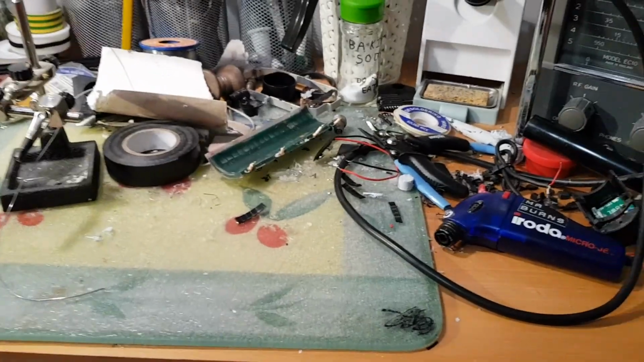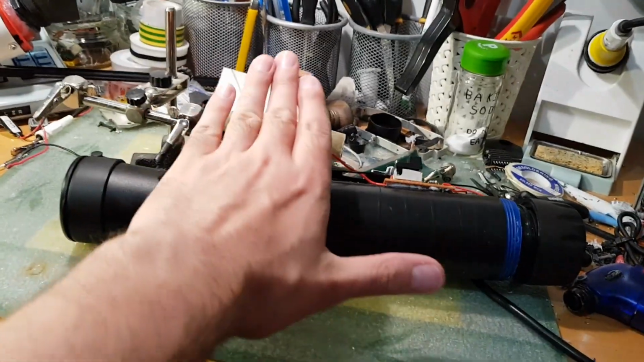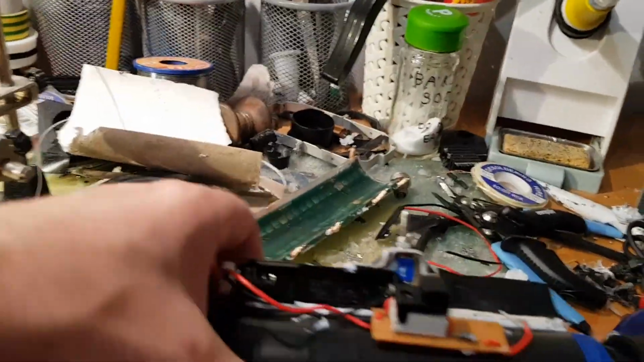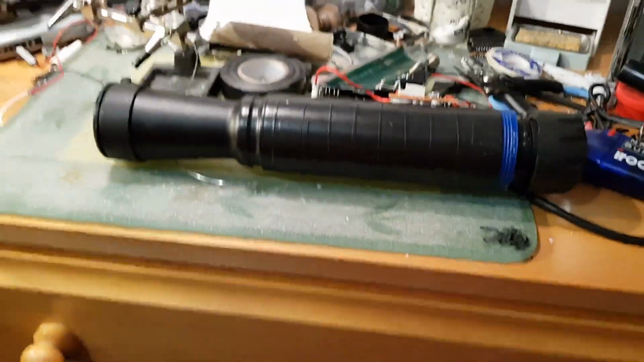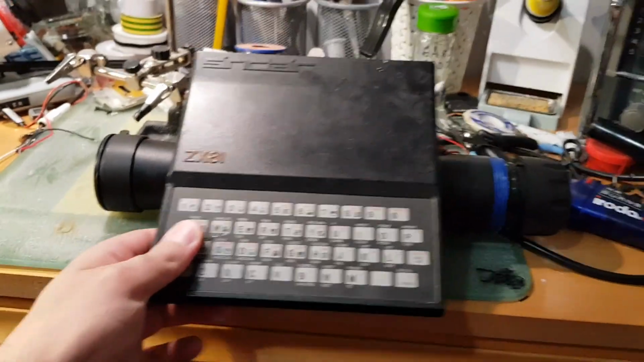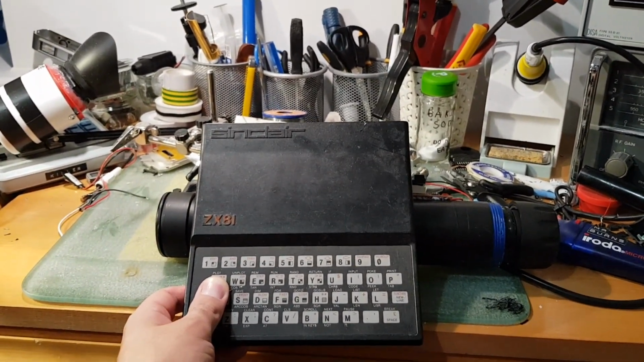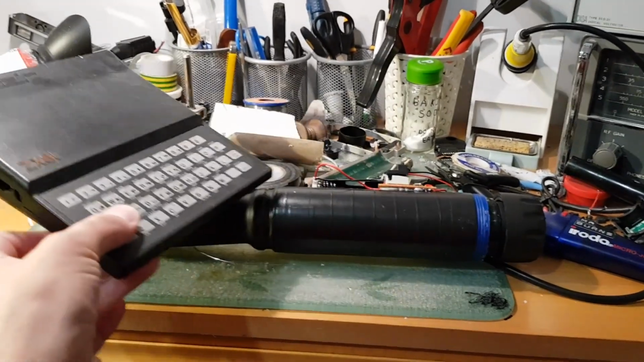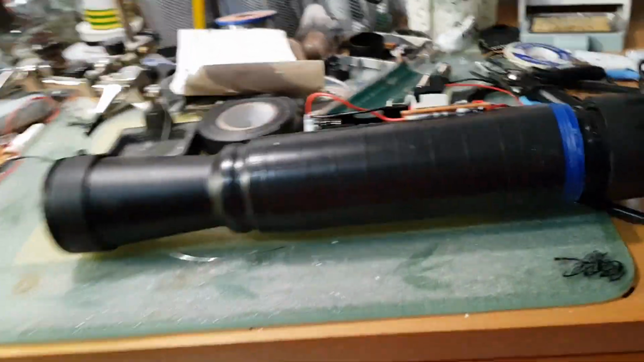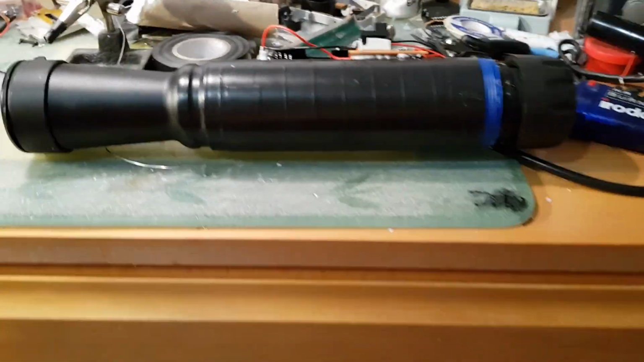So let's bring in the new scope. There's my hand for size comparison. And if you want a more understandable size reference, here's the mandatory ZX81. So it's a fairly large scope, actually. What else are you going to use? Something like a coin? No, that's too obscure. You want to use something like a ZX81.